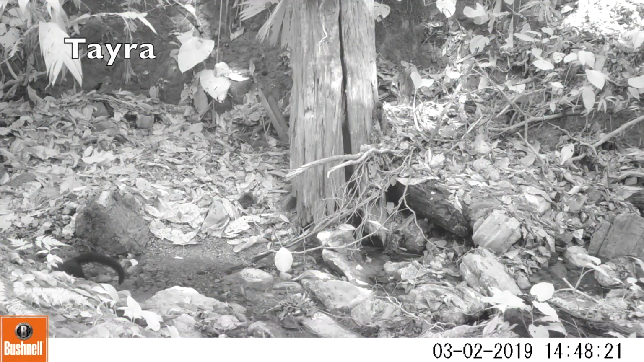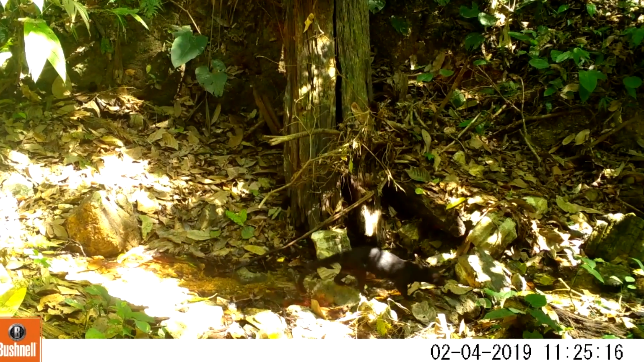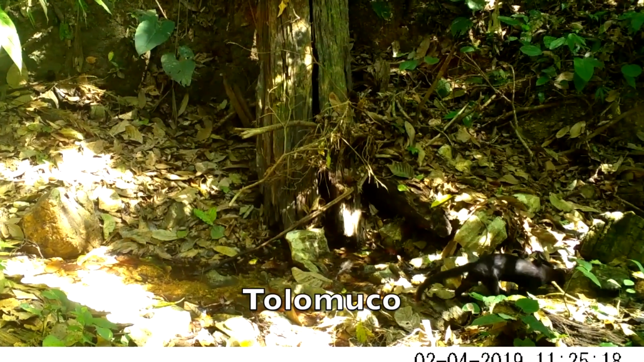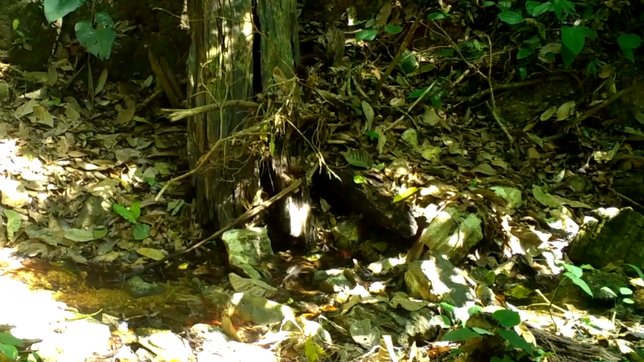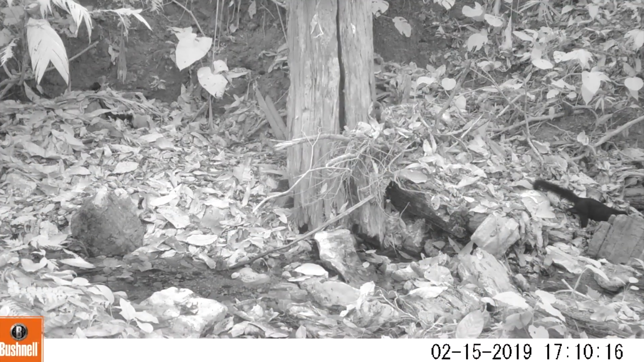The female Tayra, member of the weasel family. This is the male Tayra, also known as a tolamuco. It's our Tayra having a drink.